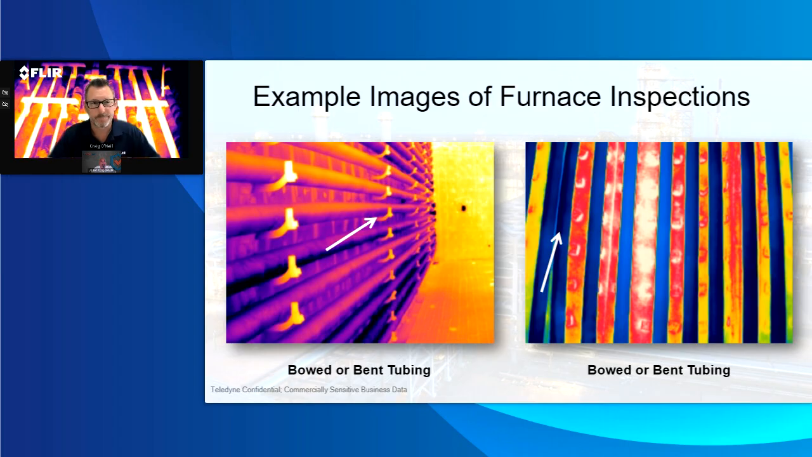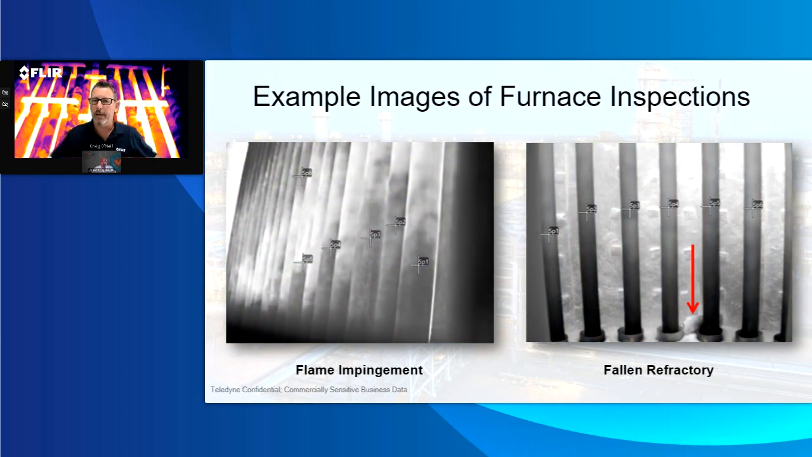I agree. Now, another thing, outside of the common coking and scaling and broken hangers and tube, these are some unique pictures that you shared with me that you've seen in your experience. Maybe talk a little bit about what you see in these couple of images.